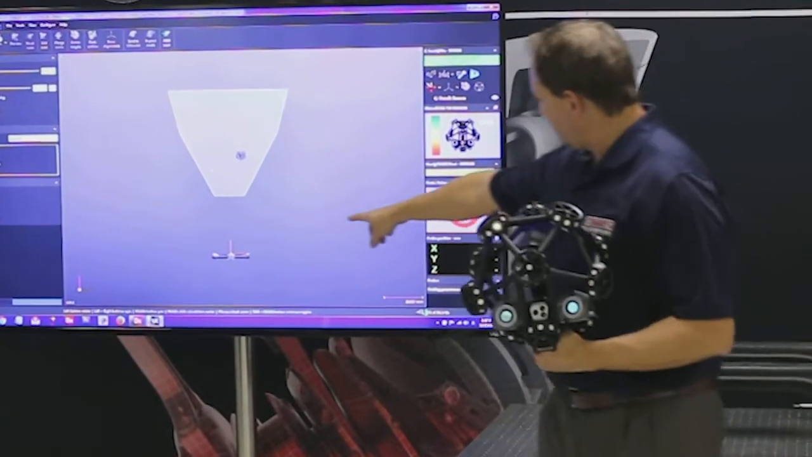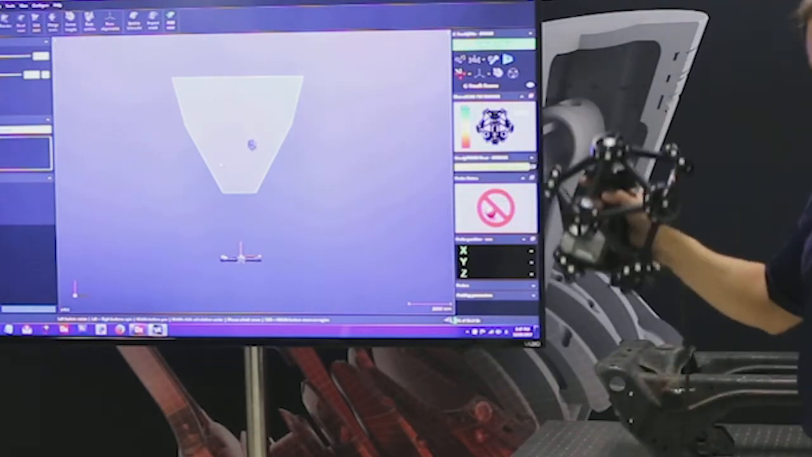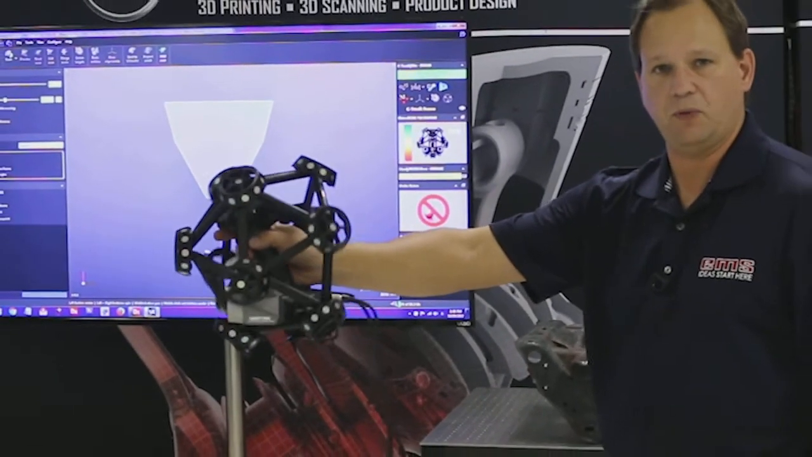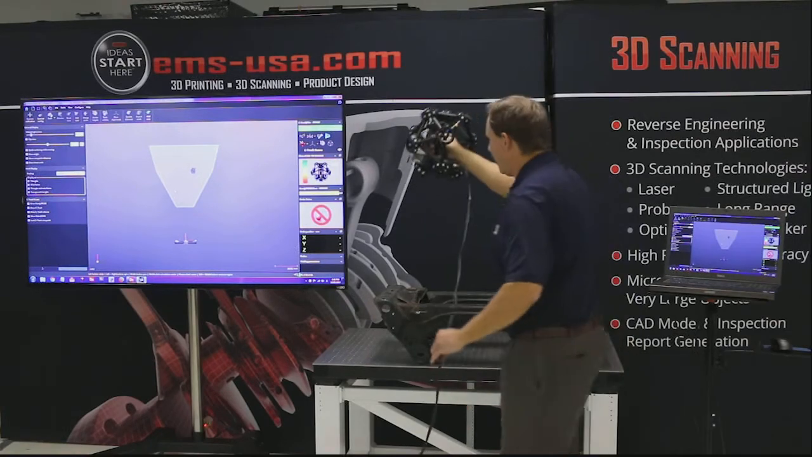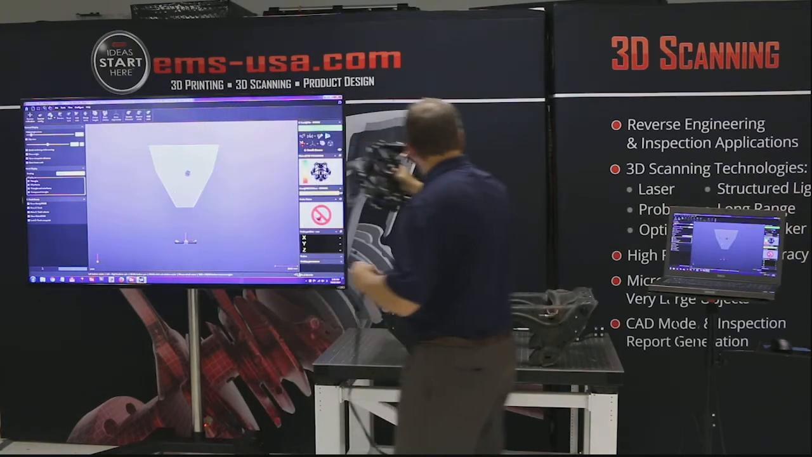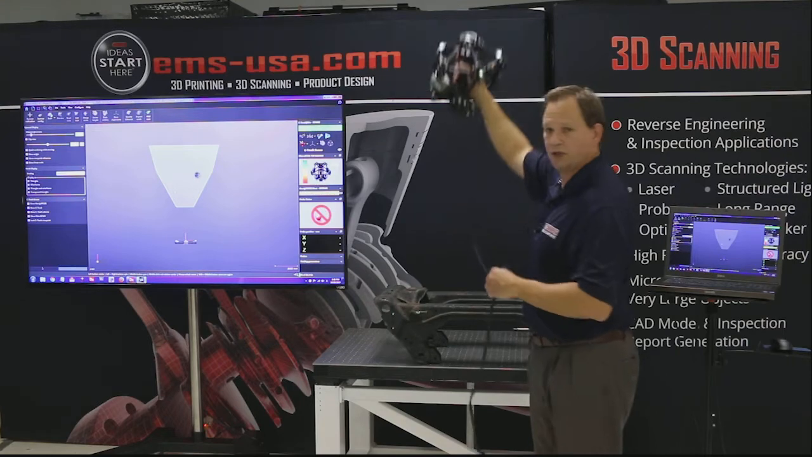And you can see over here where the actual C-Track is sitting in relationship to the volume, and then you can actually see the scan head. So if I walk up here, you can see it's about 4 feet away from the C-Track system, and I can go all the way back beyond where I can reach, all the way over up here, and way over here, and still have our scanning volume.